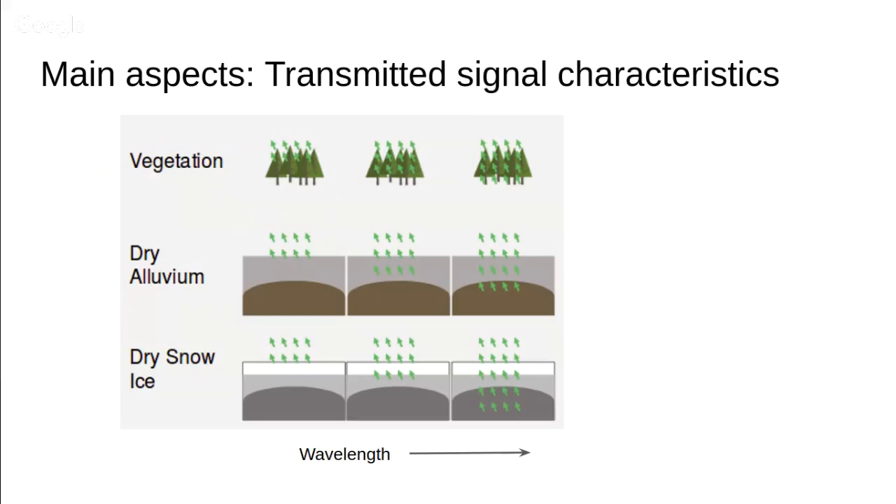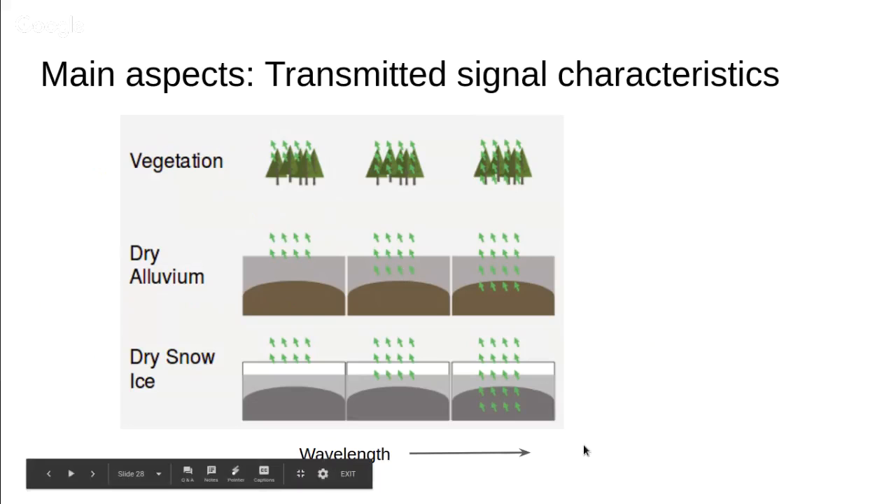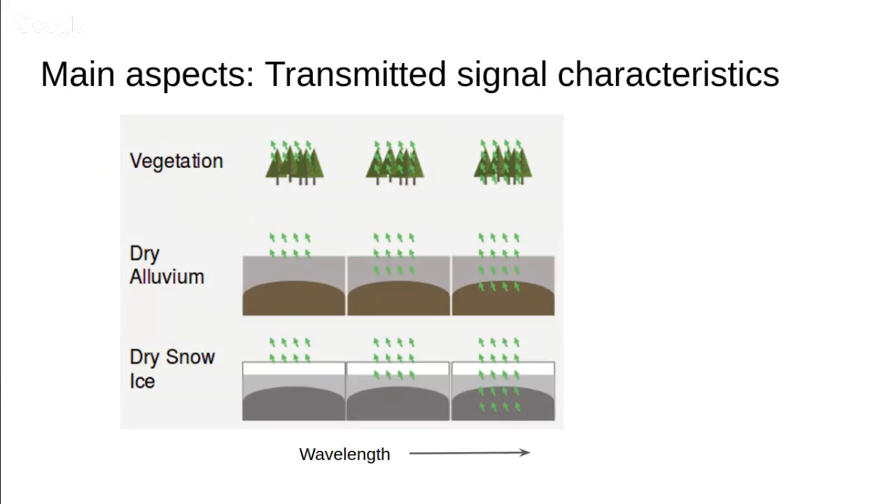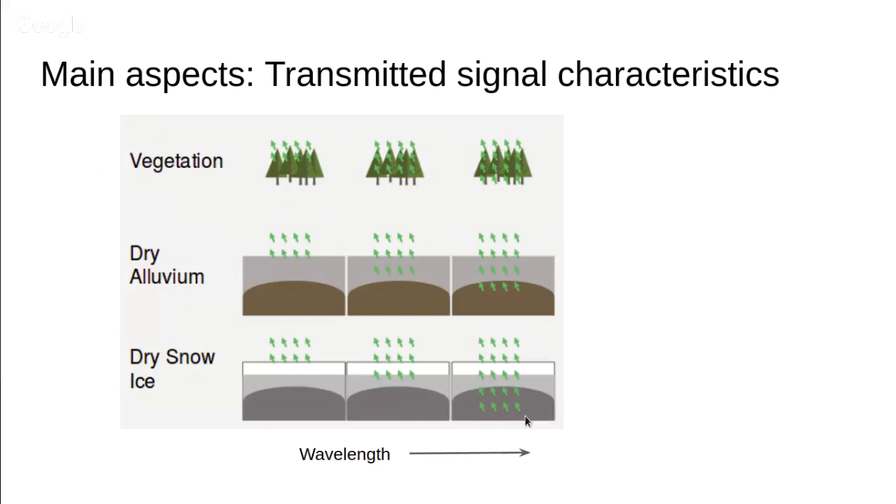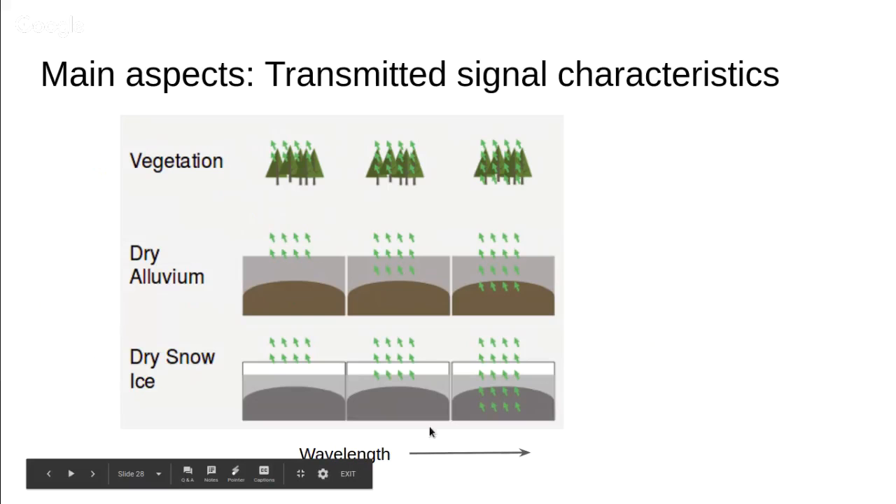In this slide, the transmitted signal characteristics. Here's a picture showing increasing wavelengths on the horizontal axis and different targets on the vertical axis. If you think about it, the larger the wavelength, the deeper the penetration into the target. So as you use longer wavelength signals in your radar, you will be able to sense characteristics of the target deeper and deeper under the surface of the target.